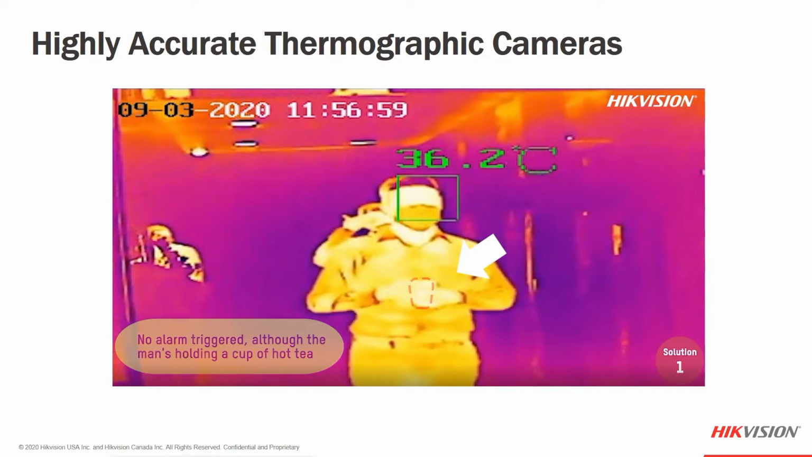But partnering that green square around this gentleman's face, we actually are capable of making the measurement within the forehead area. So we're using some advanced face detection algorithms to make sure the temperature measurement is in the right place. So people carrying cups of coffee, or hot cups of tea and so on, are not being inadvertently dinged as abnormal temperatures. And I have some other videos I can show you a little bit later.